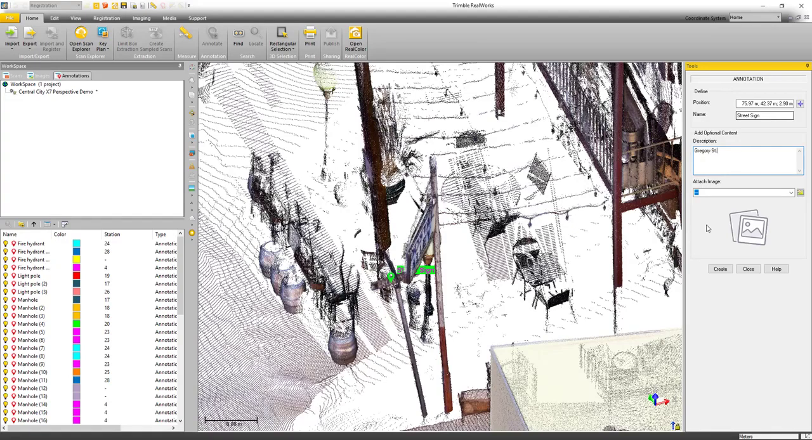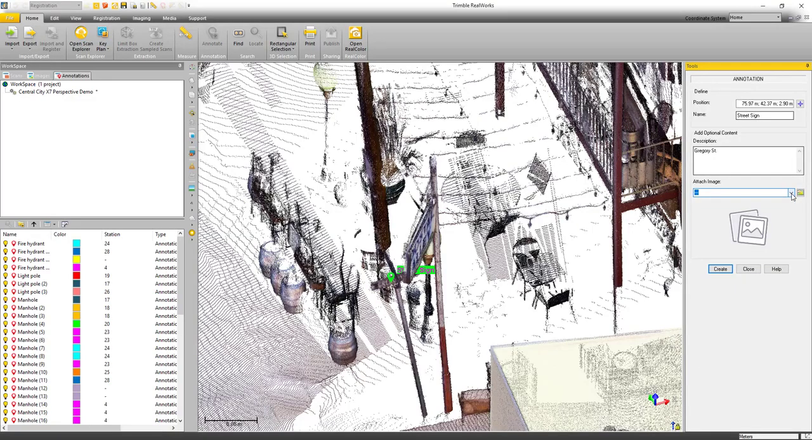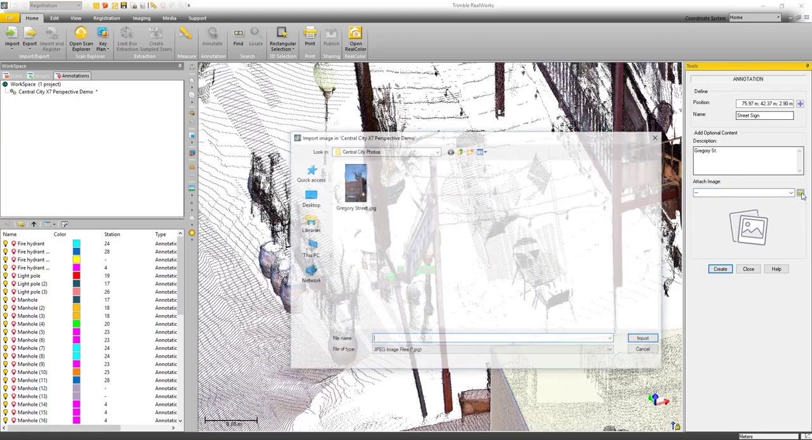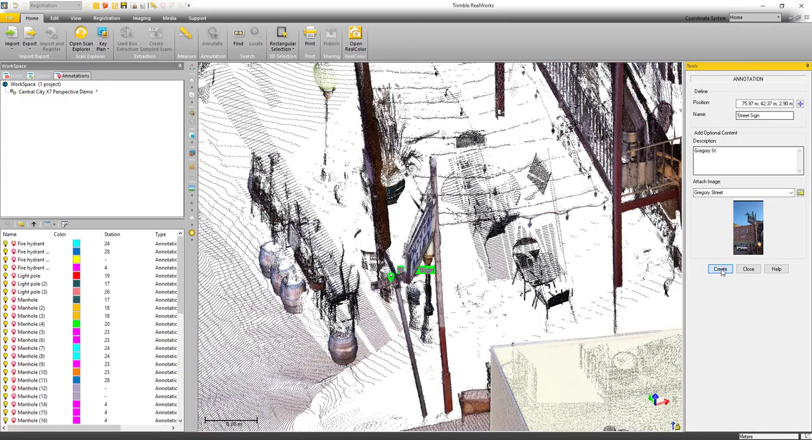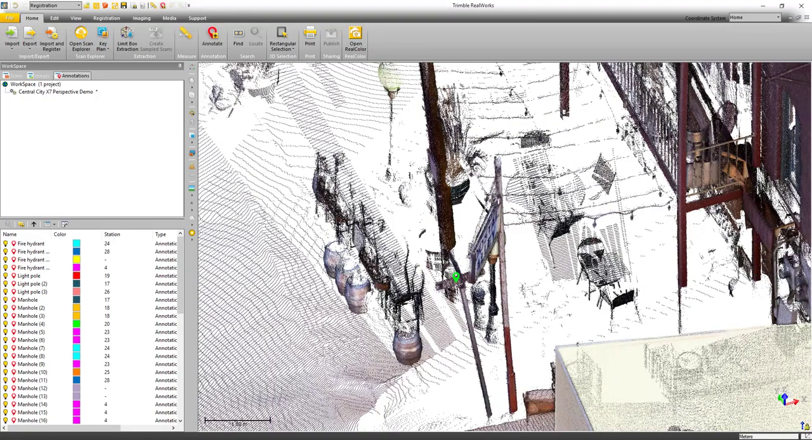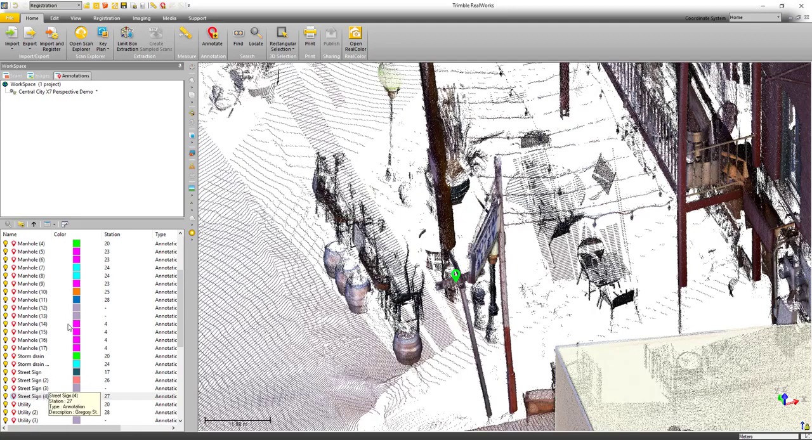And once I've typed that in, I can choose an image, either one that's already been imported into the RealWorks project, or I can browse to a folder and find a JPEG and use that for the image on my annotation. So in this case I've got one from my mobile phone. Just going to click import and create. So now I've got my new annotation, and it's got the image from my mobile phone on it. So you can see the mobile phone there in the preview. And also if I look over here in the workspace, I'll see my new annotation.